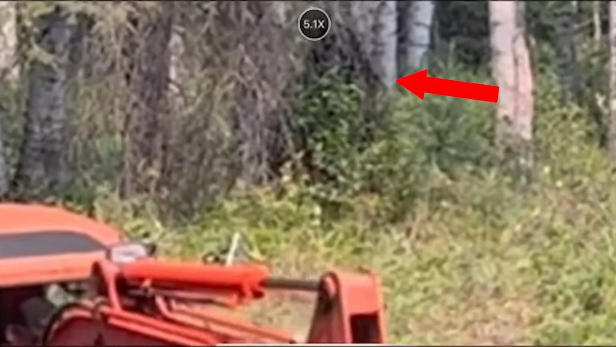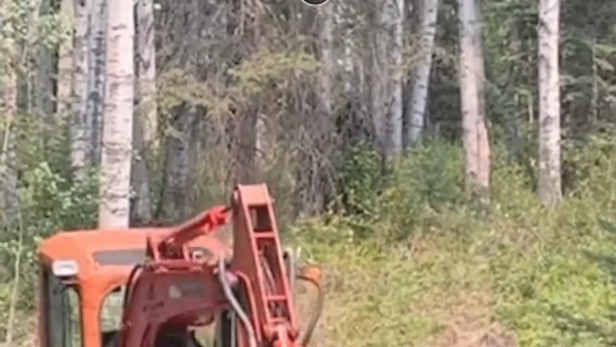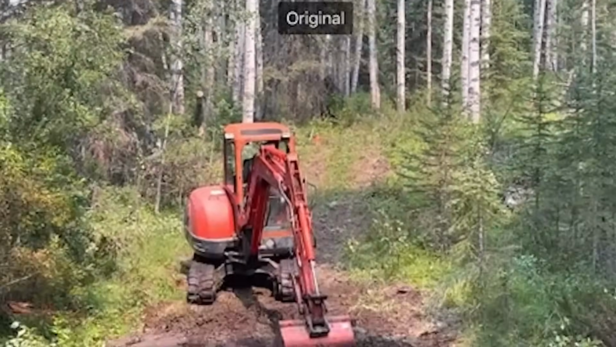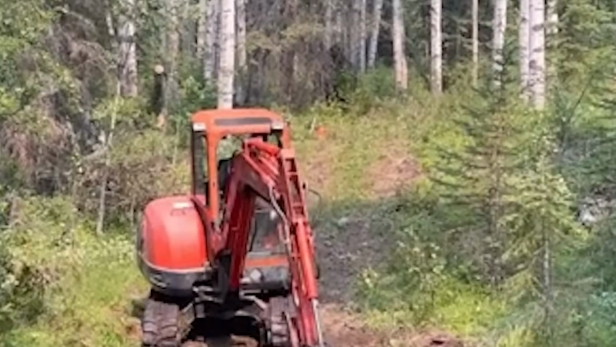There's a massive dark figure lurking there. This figure is really wide, and it appears to be covered in thick, dark fur. After lurking for a while, this creature starts to move. What's really scary is that the worker operating the excavator didn't seem to notice the lurking beast. He was focused on his tasks. Considering all the details, this massive creature looks more like an adult Bigfoot to me. But I can be wrong, and this can be all fake. What do you think?